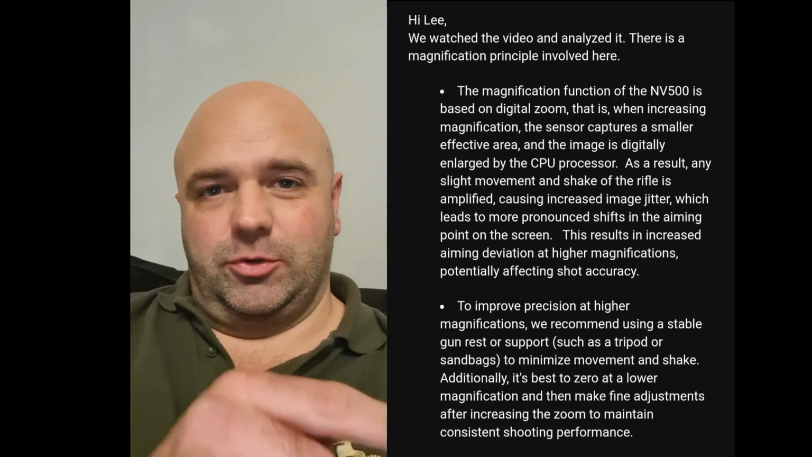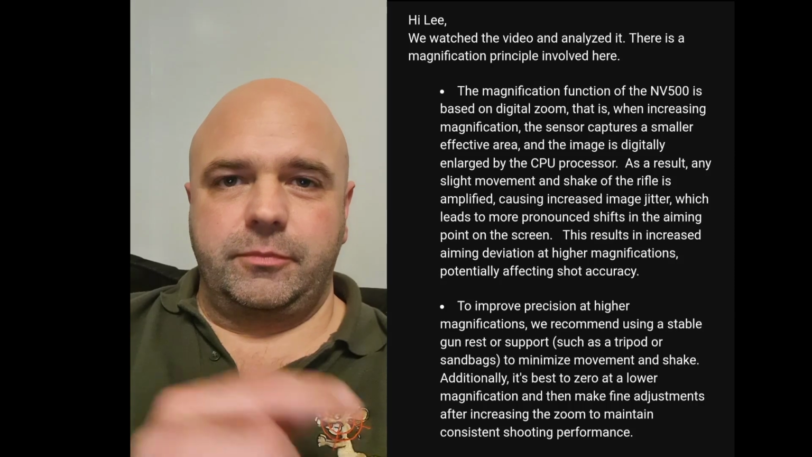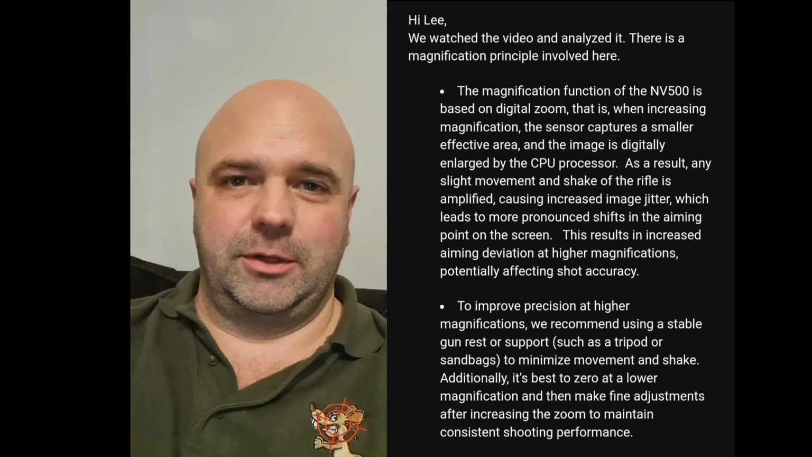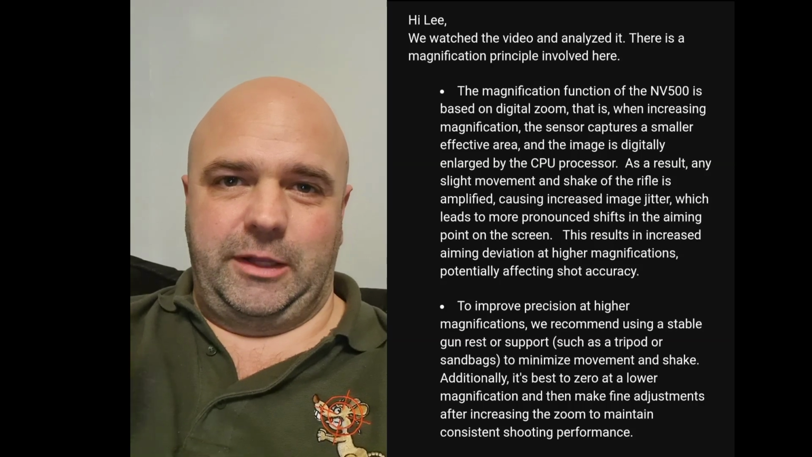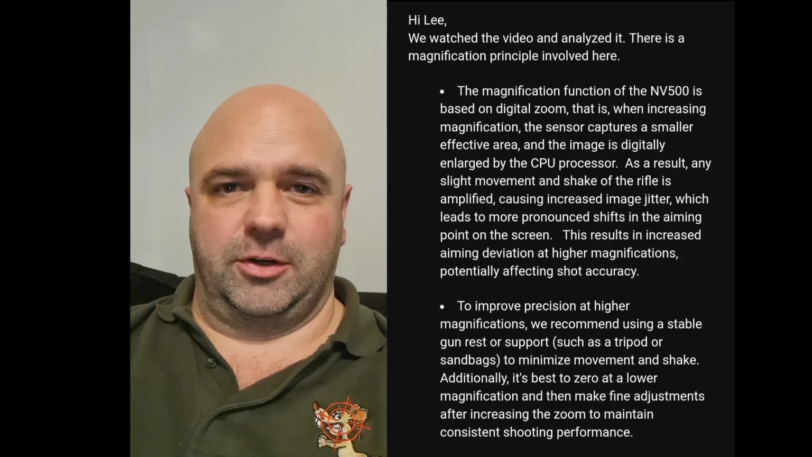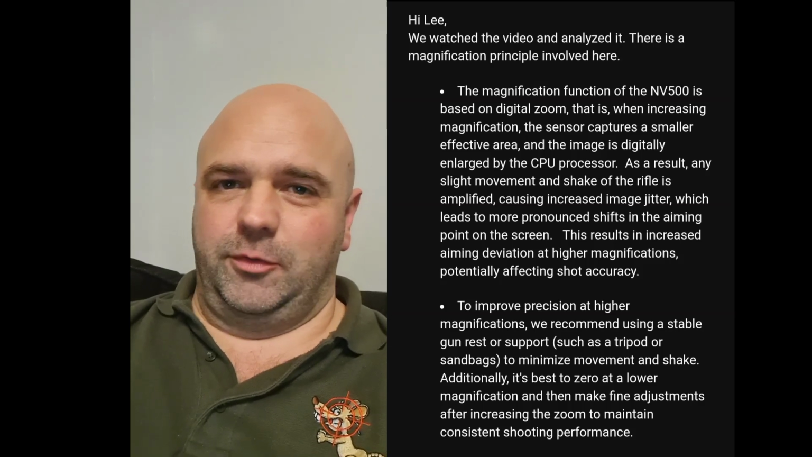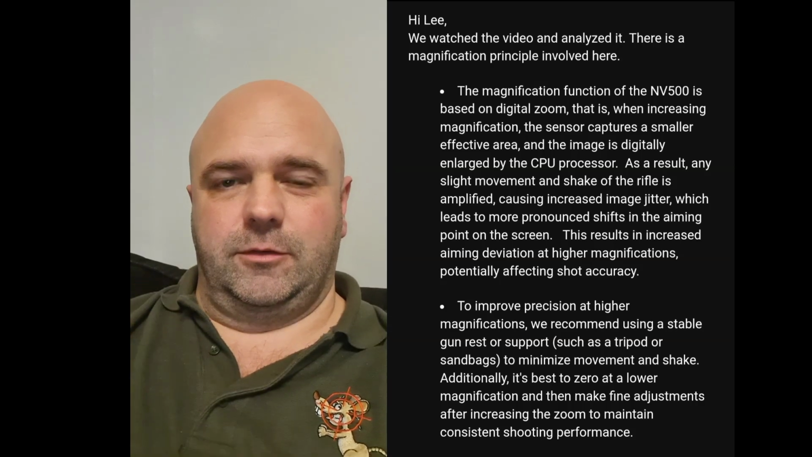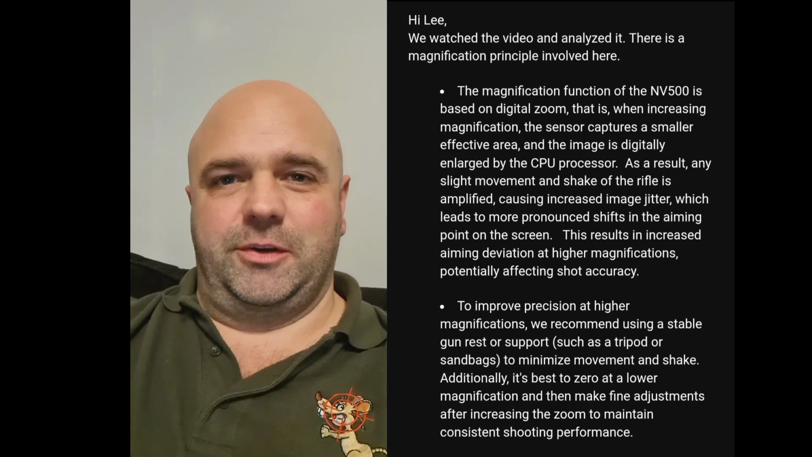Plus on that, when I was shooting at the farm, it was windier than I thought it was. So we're shooting out at the building and the pellet was getting caught in the wind and just drifting off to the left, if you noticed or not. But like I said, there's nothing wrong with the scope. It's me.